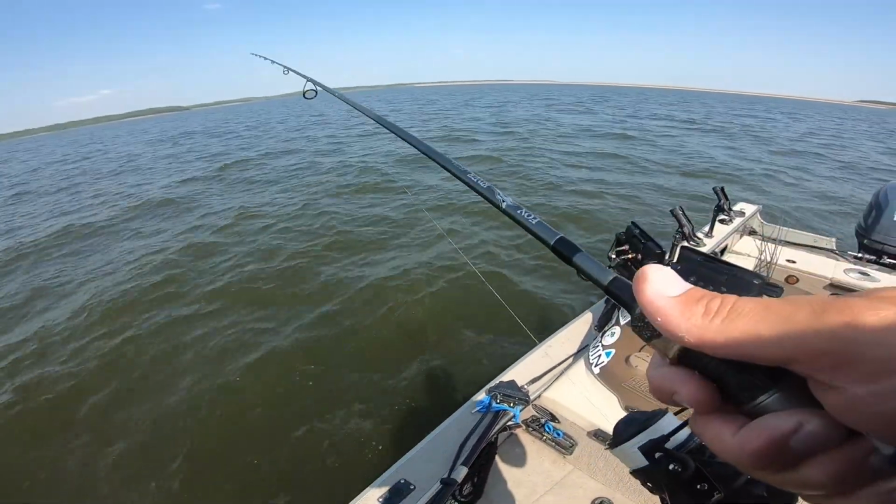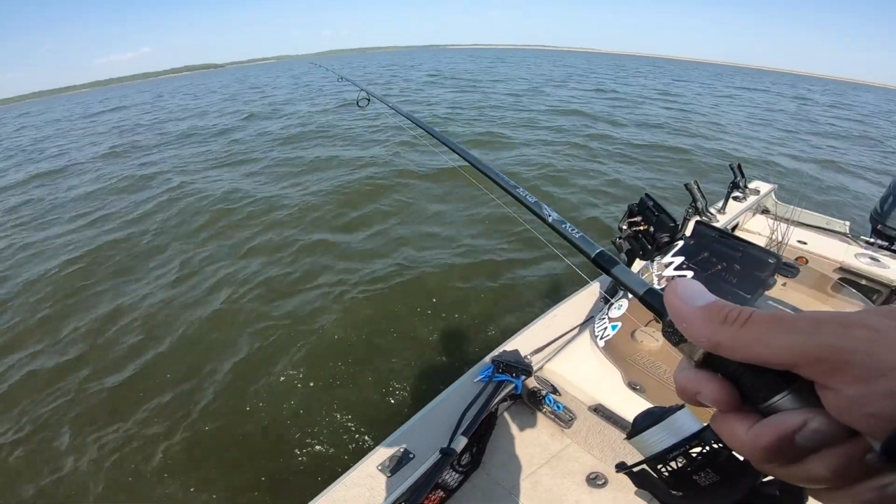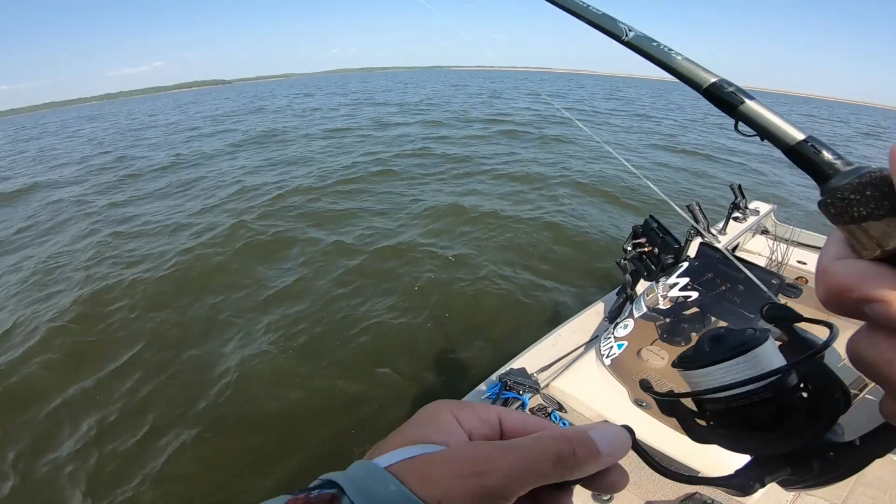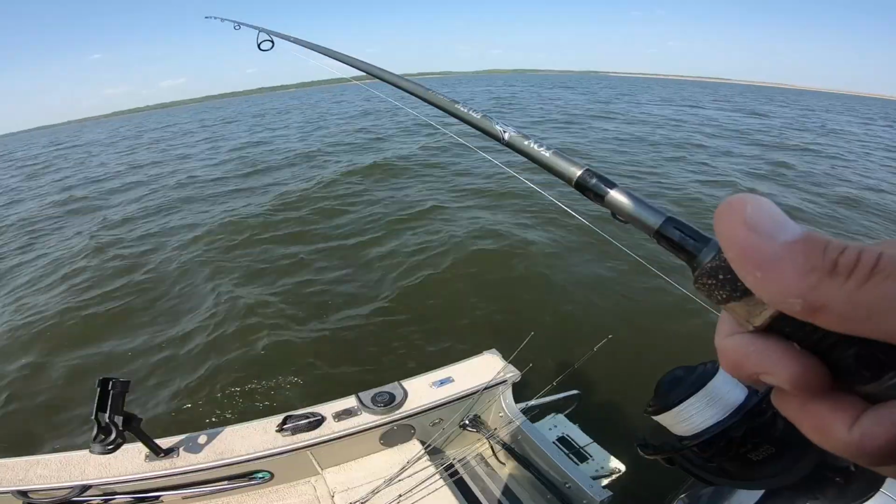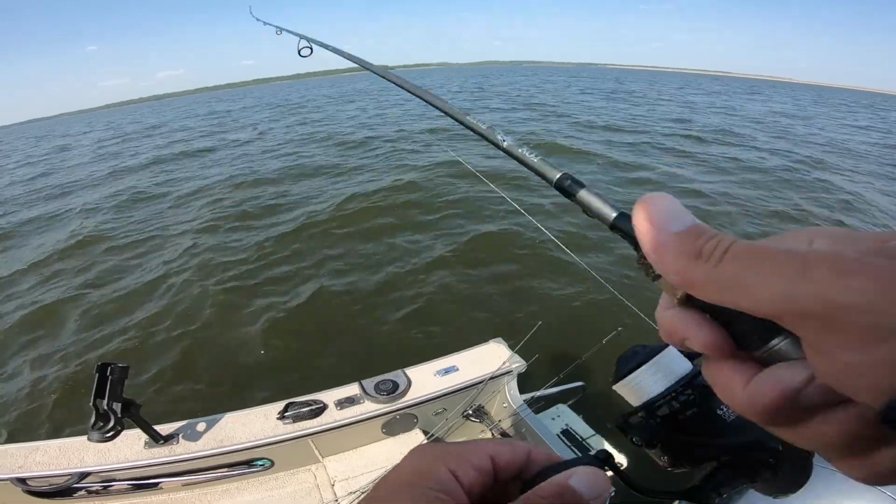I was just about to turn the camera off too and say, well, we'll just see what happens. First sign of life on the first cast. I can't tell if they're swimming up against it or if they're just nipping at it, but yeah, we've got fish here. So anyway, we'll fan cast around and just see what happens. Dude, nipping it all the way back to the boat.